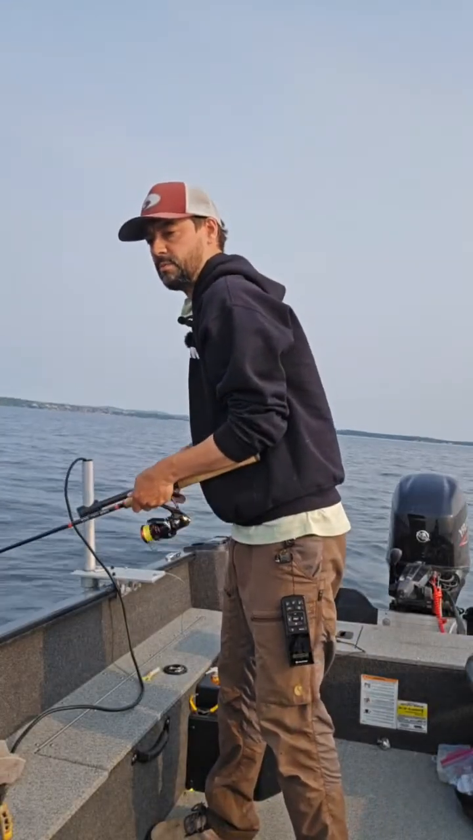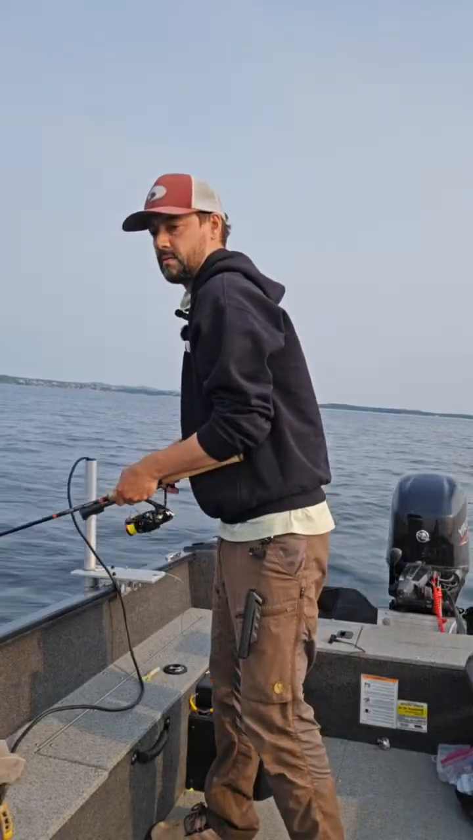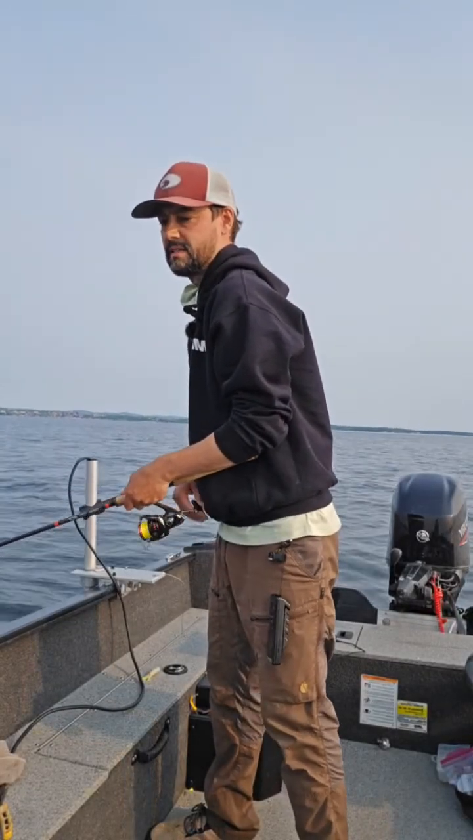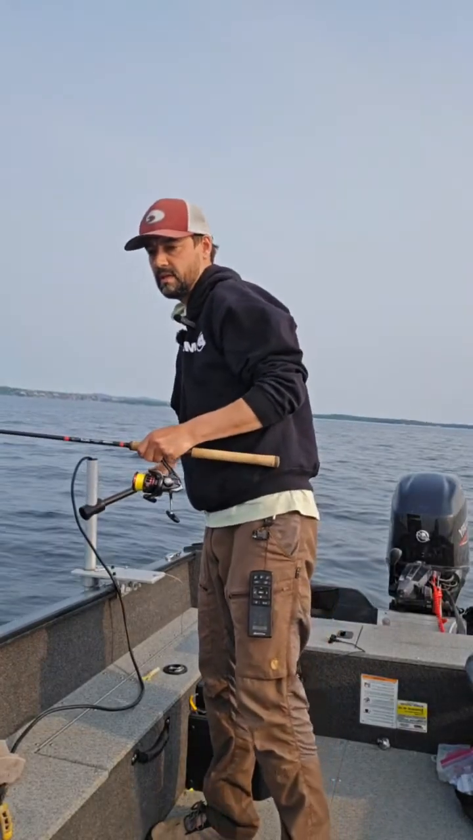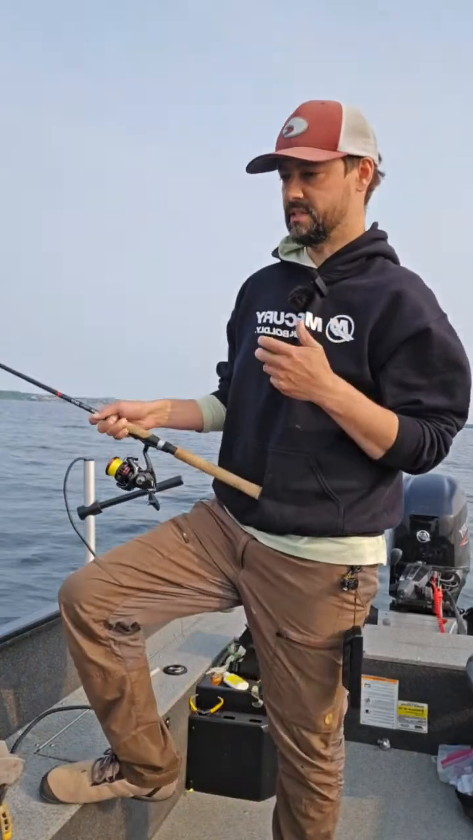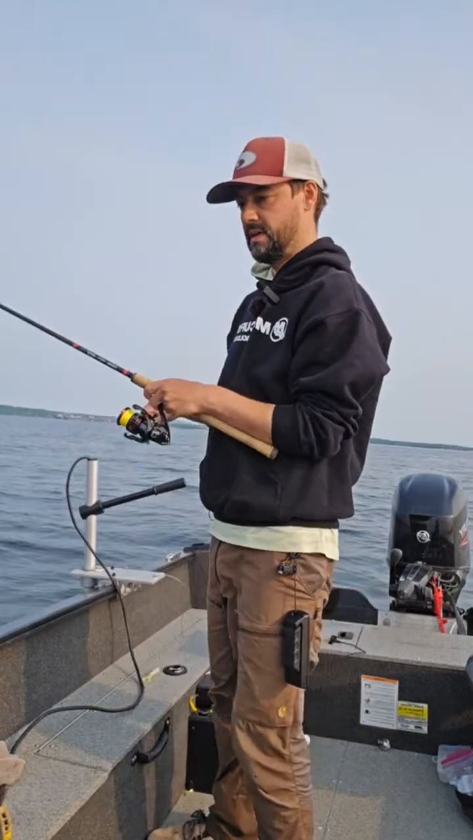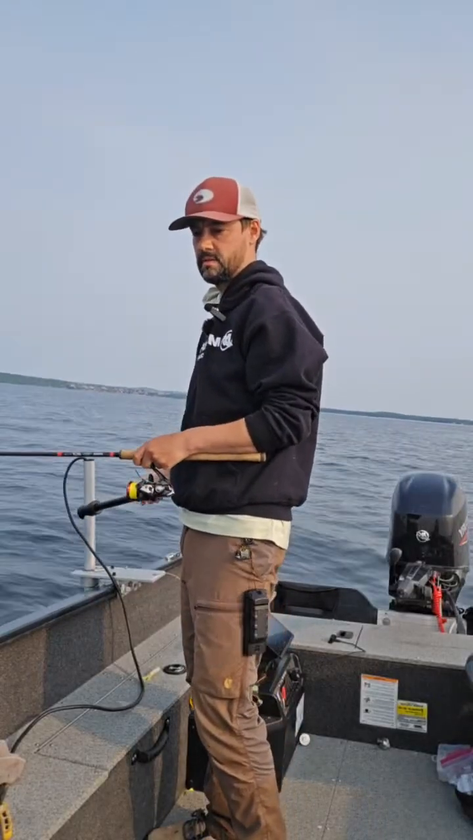He's super fired up. He's not going to eat it. Come on, eat it. Oh, I knew he wasn't going to eat it. You stinker. You can just tell a fish's attitude. Oh, he hit it on the way down, though. Yeah, monster.